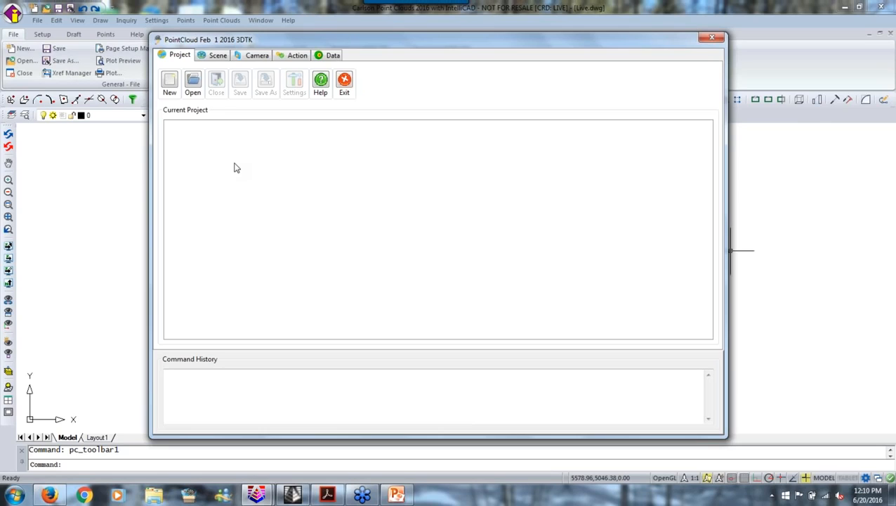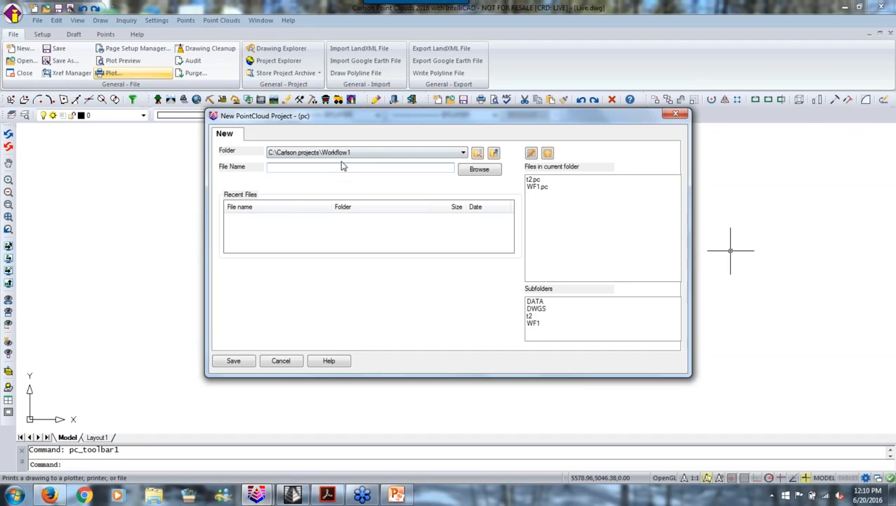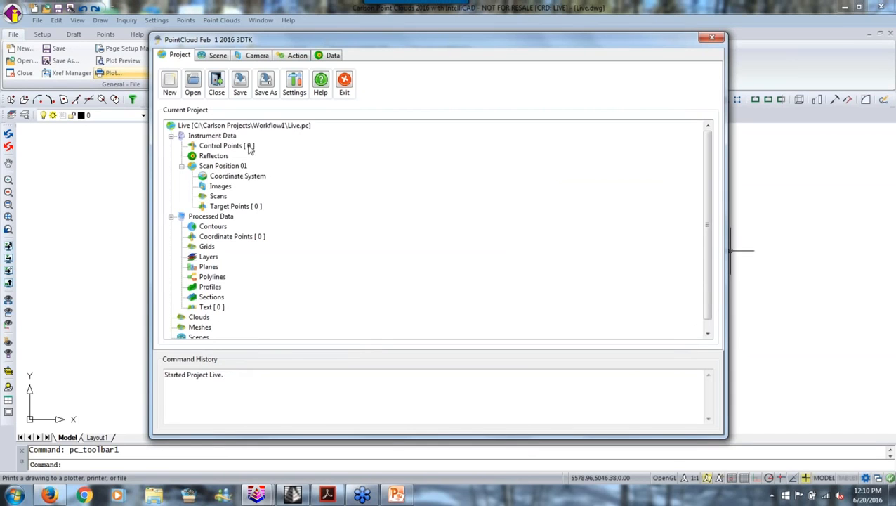And the reason that's good is because we're going to deal with millions of points, and CAD says, you know, forget about it. CAD can't deal with millions of points, never could. So we're going to create a new project, a point cloud project, and it's going to go in our workflow project. We're going to call this live. Again, I'm going to try and use this name live repeatedly here. And this is what we get, this whole environment.